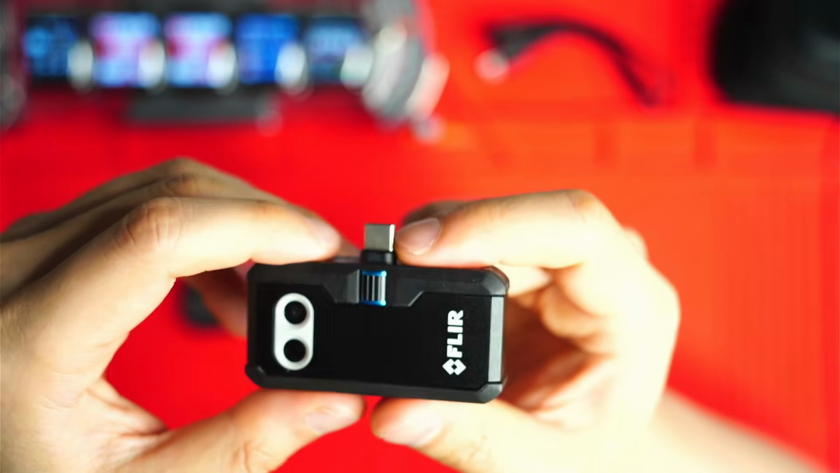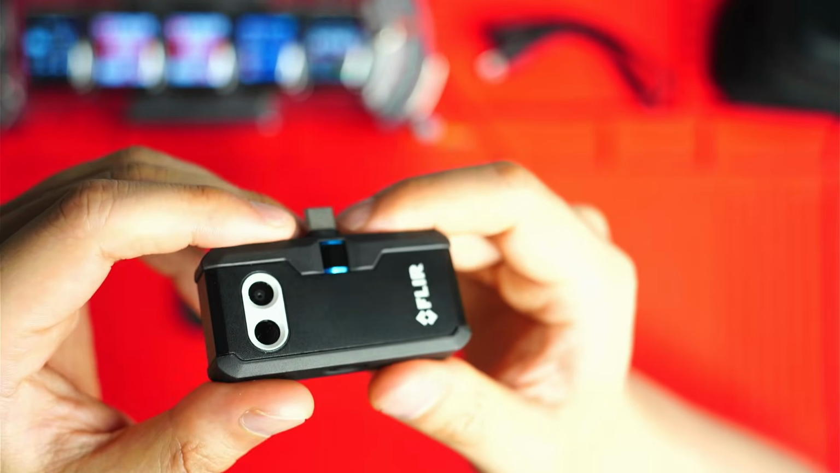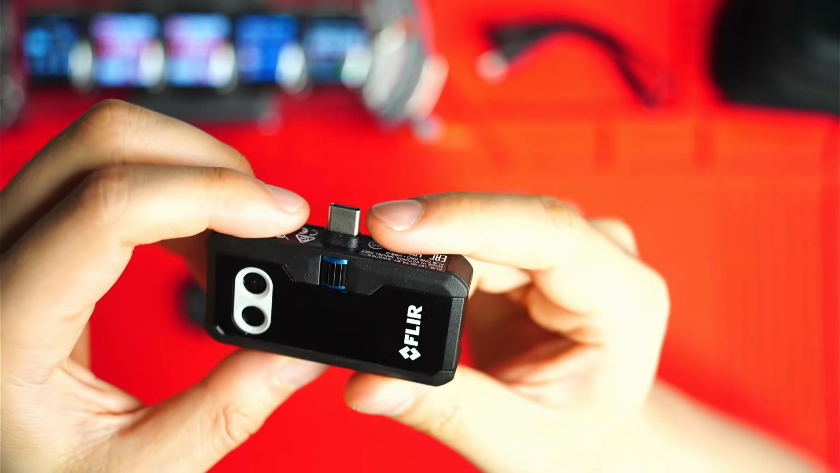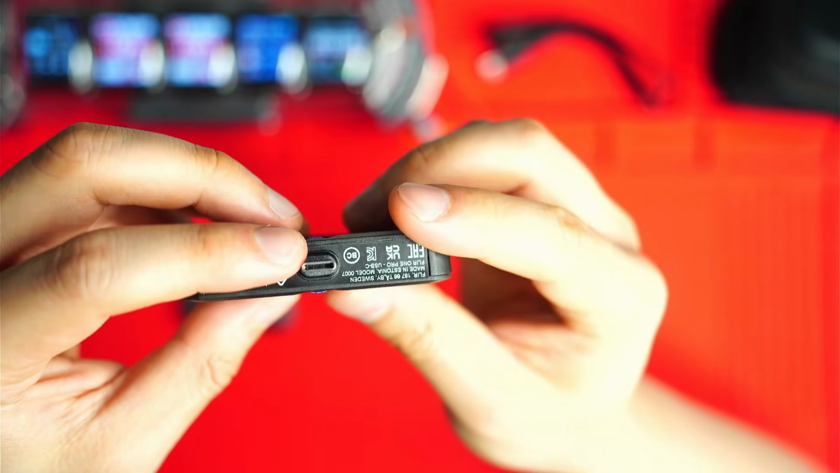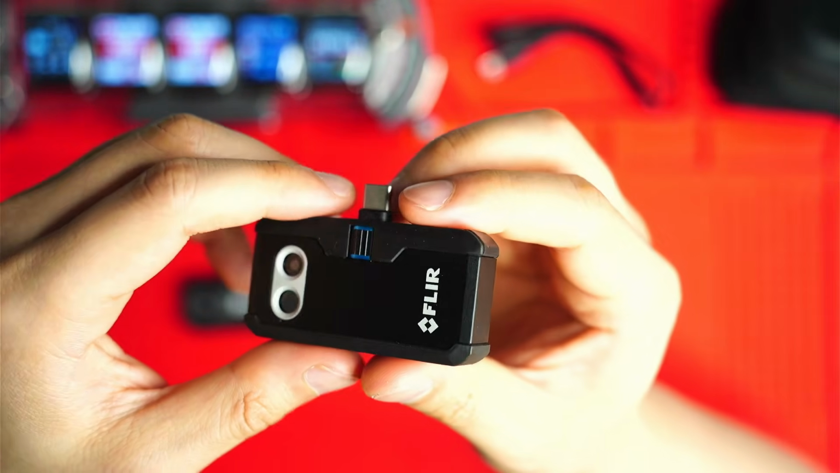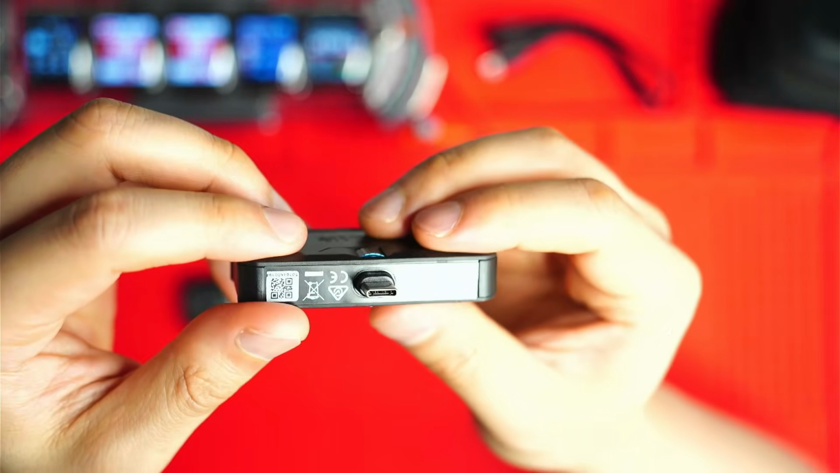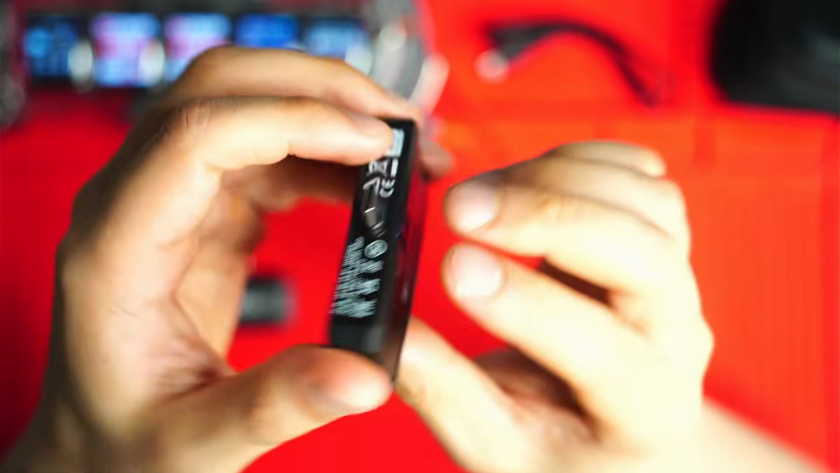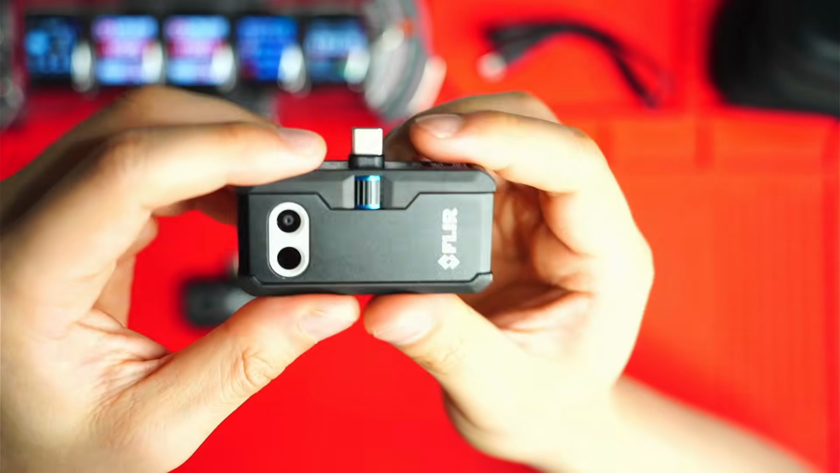The first one is this MSX Fusion setting that I demoed before. It makes images easier to interpret visually, and it's a really well established brand as well. FLIR's been around for ages, and the quality of their devices is pretty amazing, as you can see. The build quality especially.